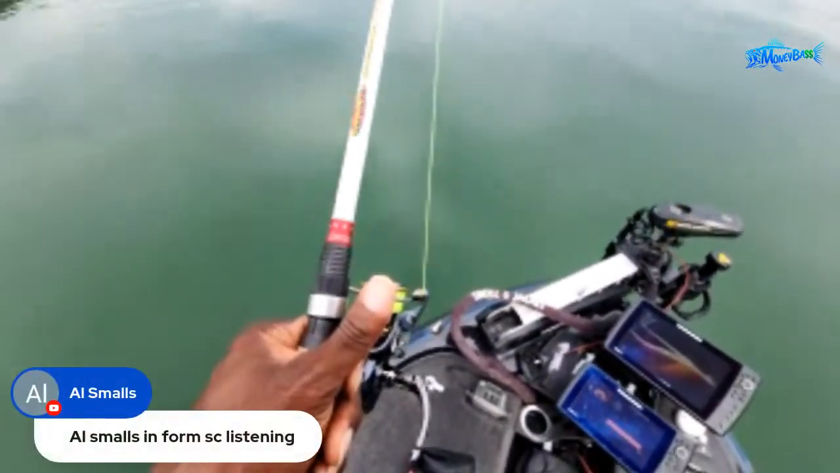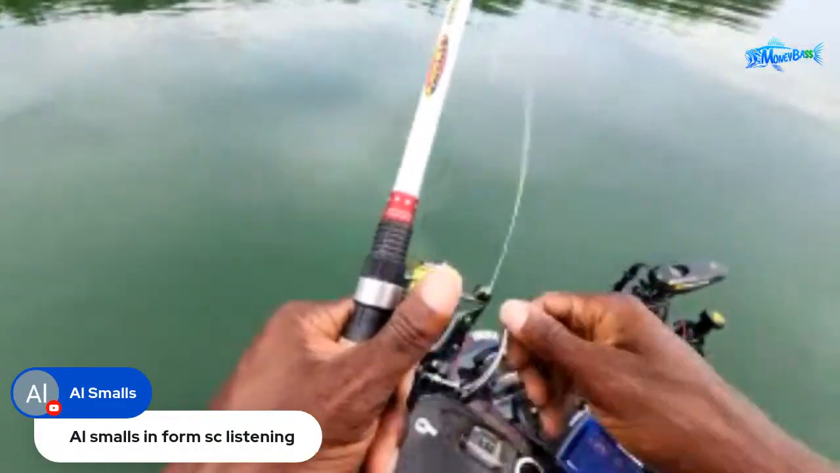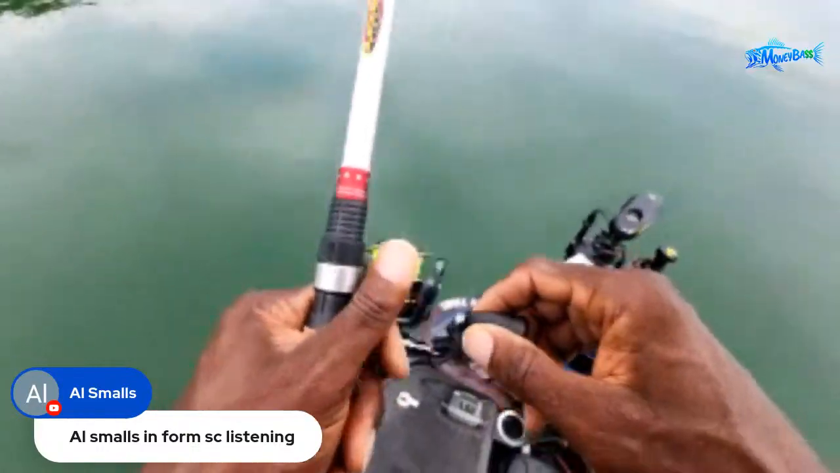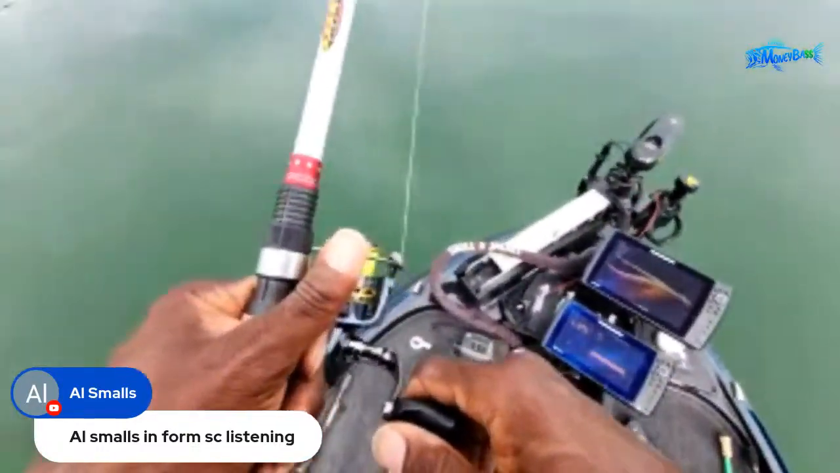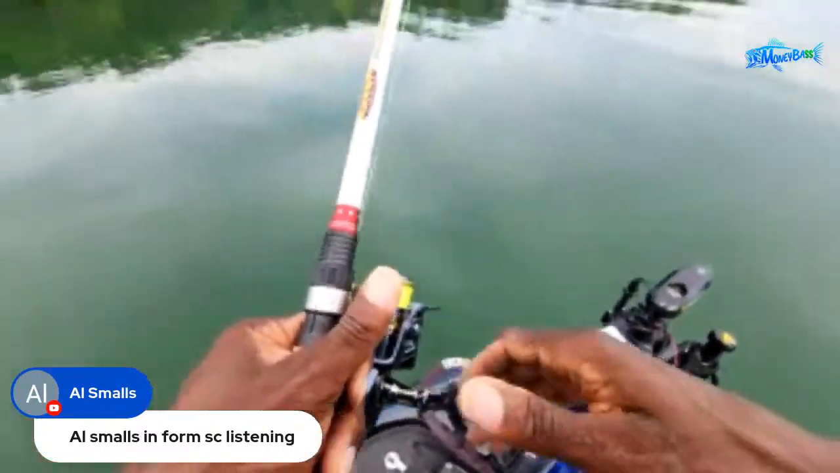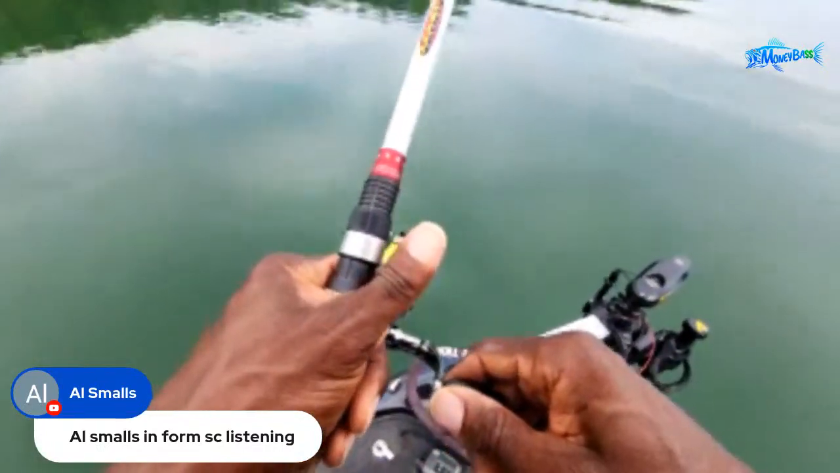All right, Al Small says, I'm from South Carolina listening. Oh yeah, shout out to you, man. I'll be going through South Carolina next month. For those that don't know, I did qualify for the regionals that will be taking place at Lake Norman. So I fished the BFL. This was my first time fishing the season of the BFL, and I qualified for the regionals.